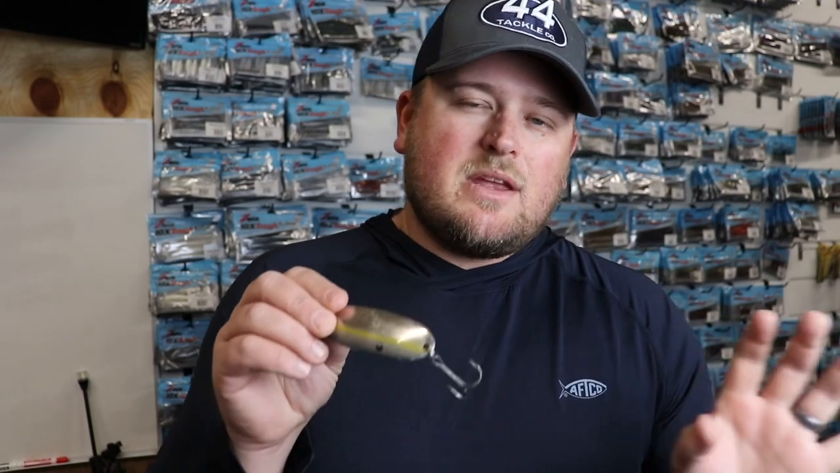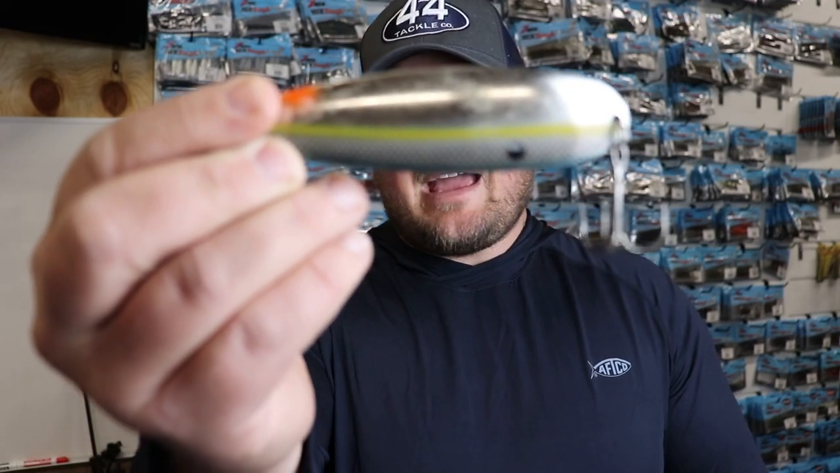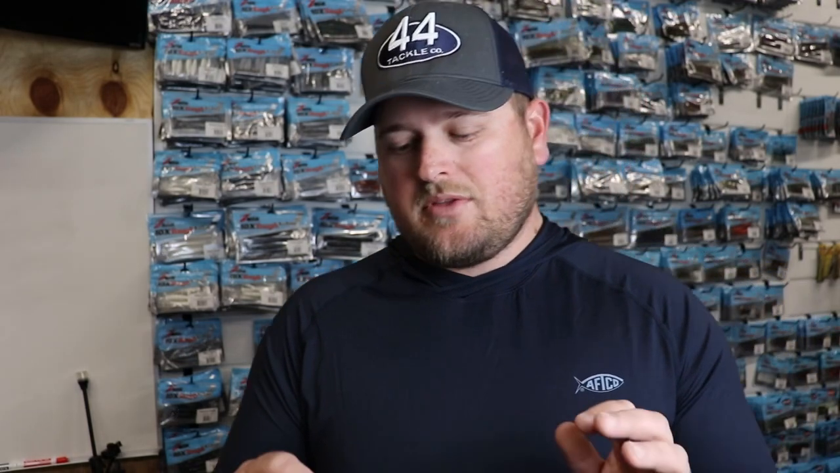The difference between those different types is the flutter spoon you tend to cast in front of the boat. So if you've got fish that are, say, 50 feet out in front of the boat, you've got a school of them, you throw a flutter spoon over them, and that's a really good way to catch them. But with a jigging spoon, you're generally fishing vertically in deeper water. So slightly different situations, but they accomplish a very similar thing.